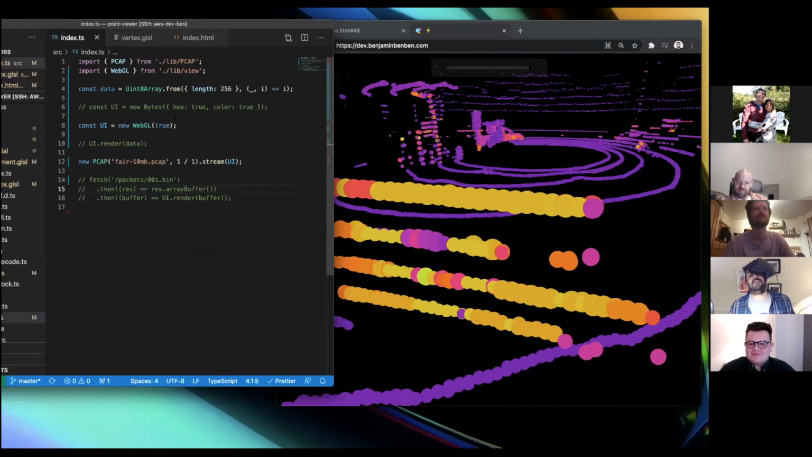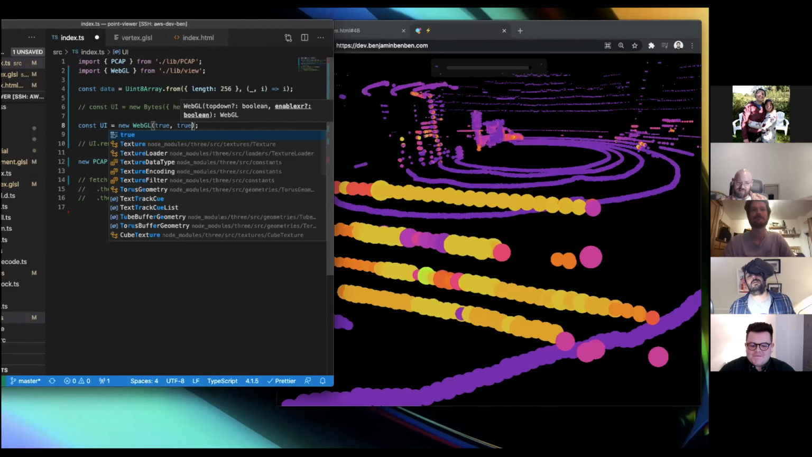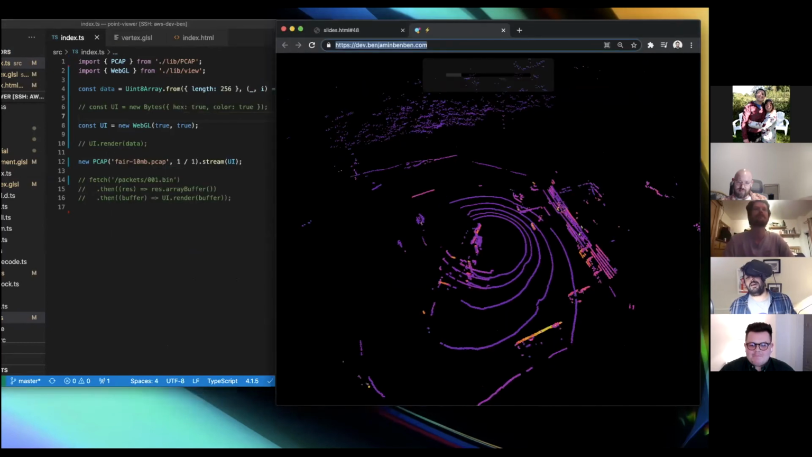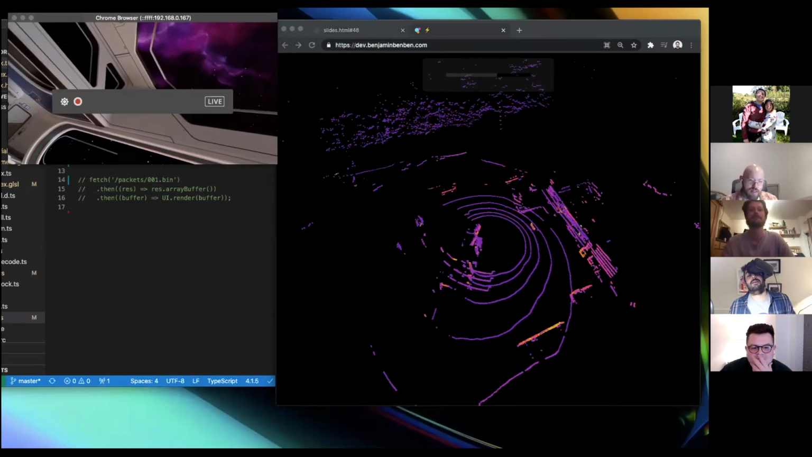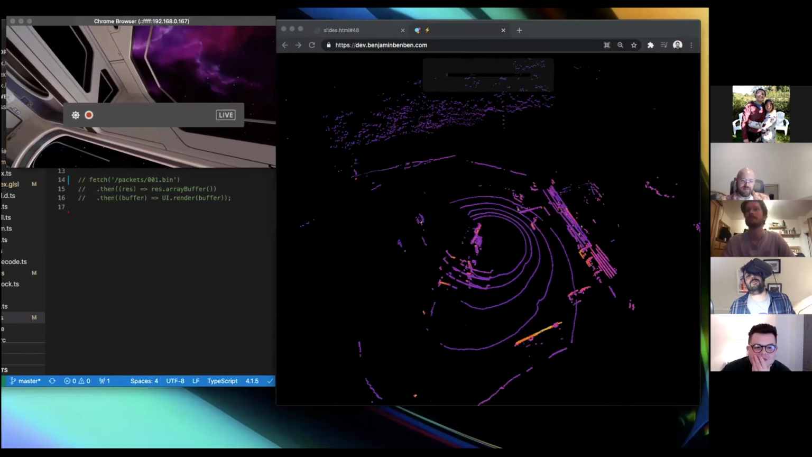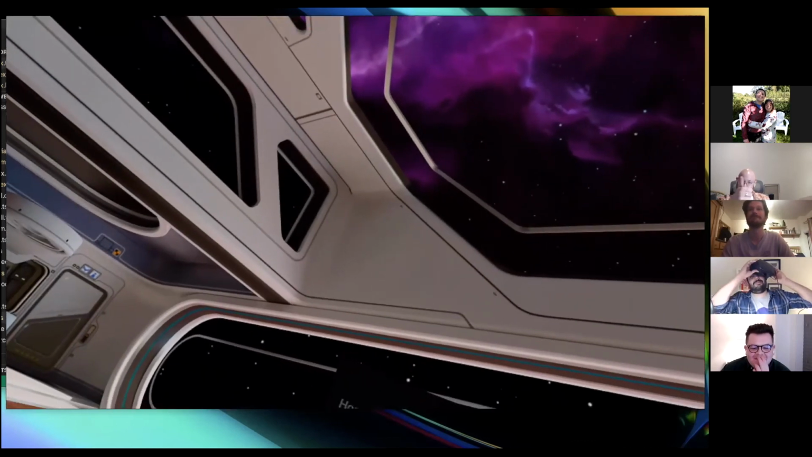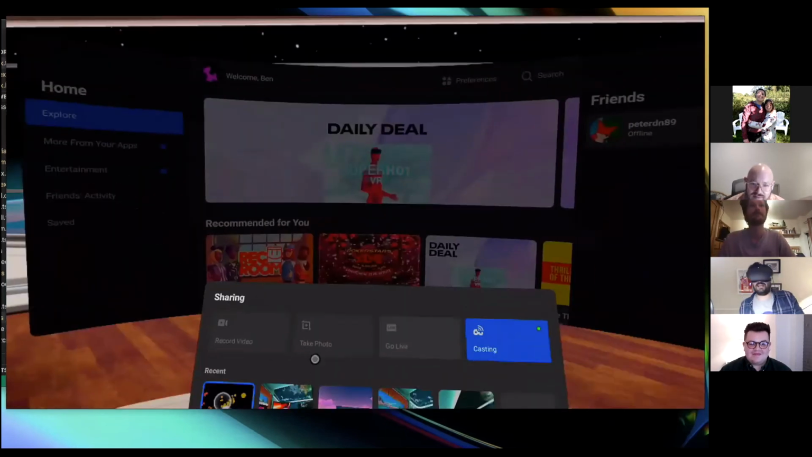Right. I'm just going to change this to WebGL true as well. Cool. Right. Okay. So what I'm doing here is, sorry, this is really awkward. Can you all see that? Cool. So this is what a web browser feels like in VR, right?